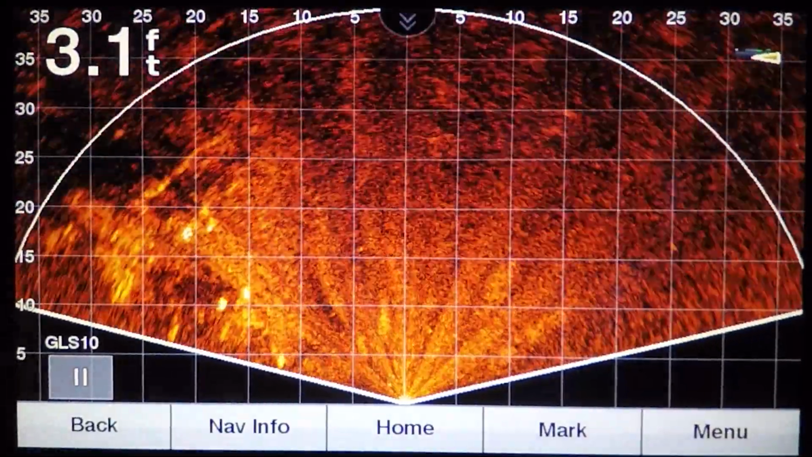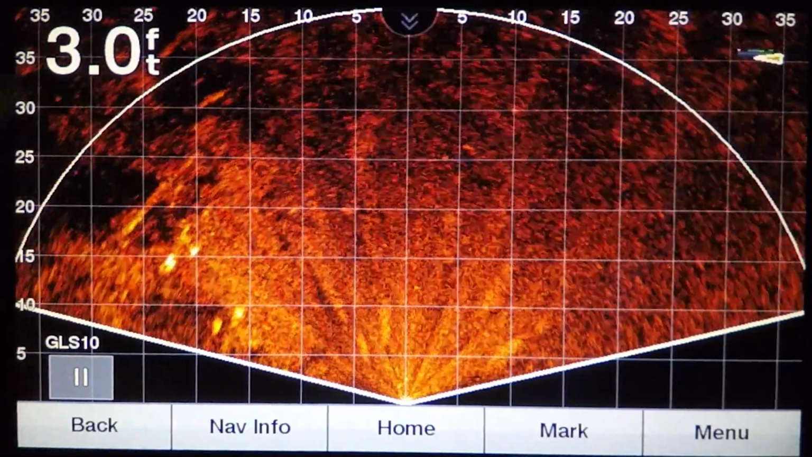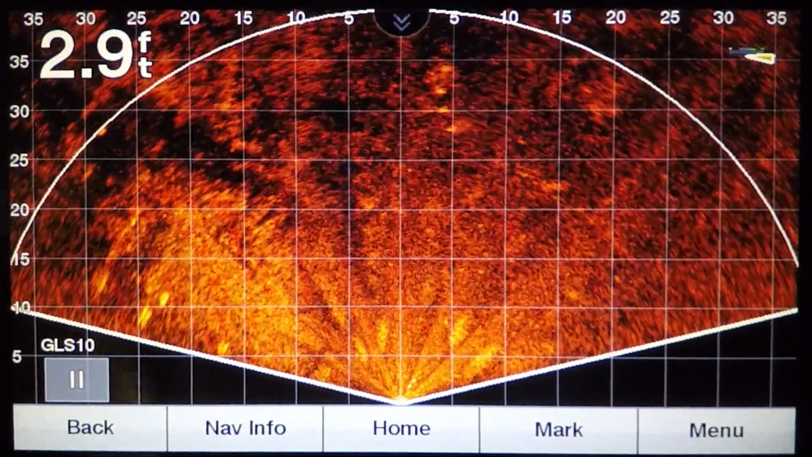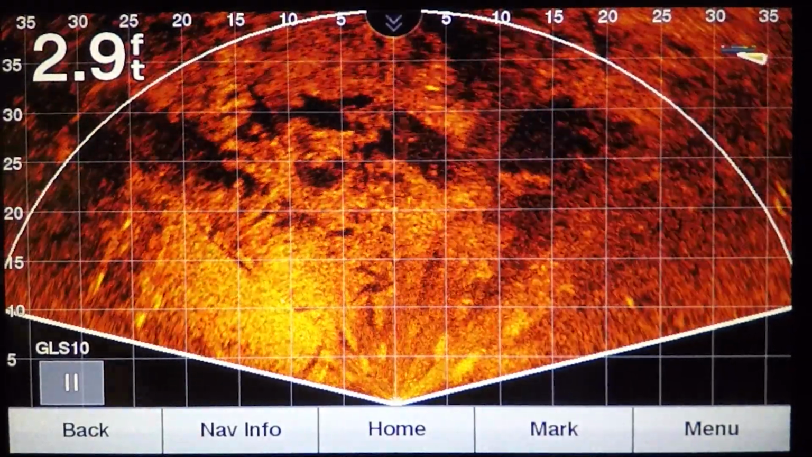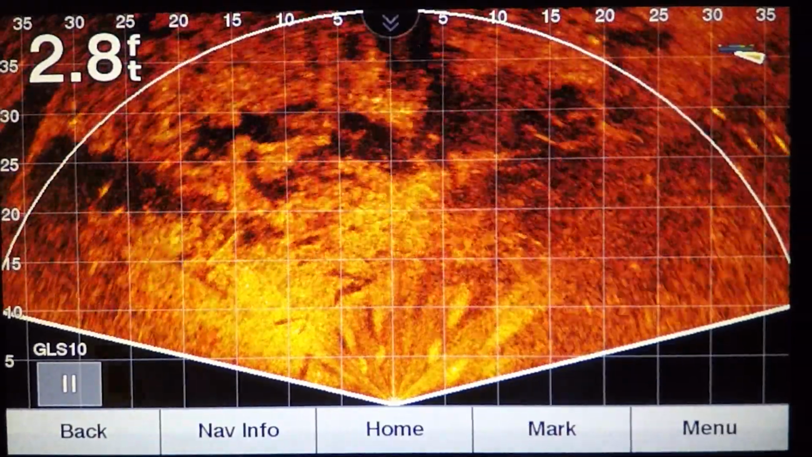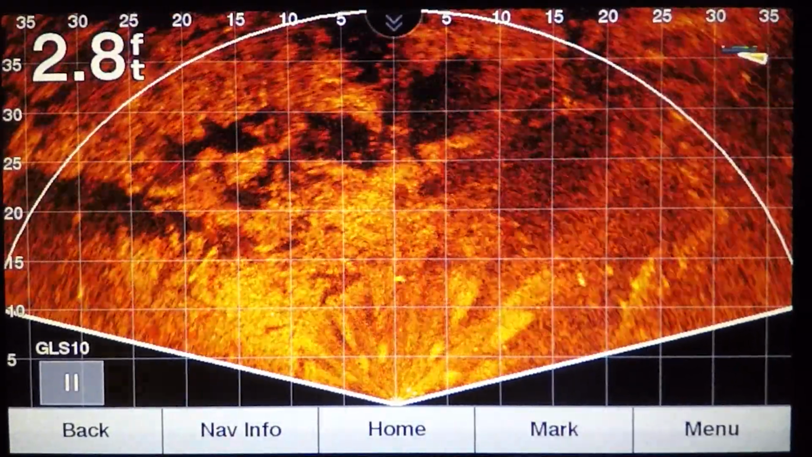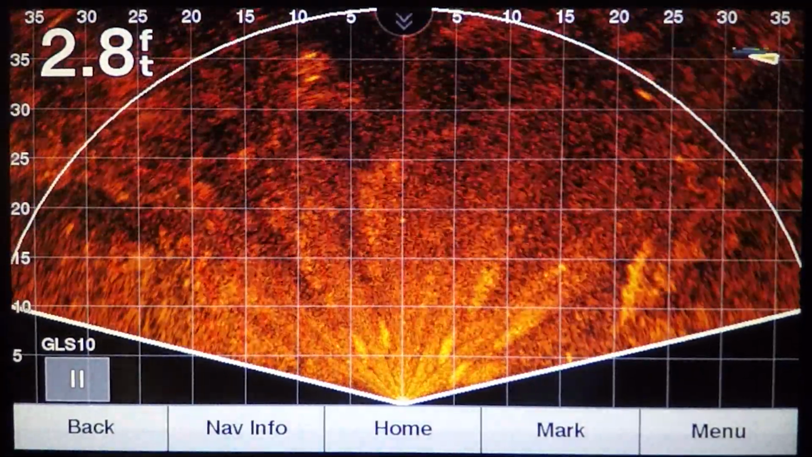All right, now if you're looking, I've got it pointed back out towards the channel. You can see where I've got it tilted up. It's kind of dark the farther out you look, but when I rotate it down, it starts highlighting the bottom, and you get more detail down towards the bottom. So being able to change the angle of it is definitely a good thing, depending on the water that you're shooting in. That's interesting.